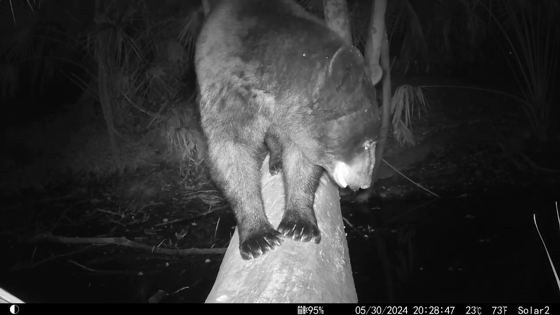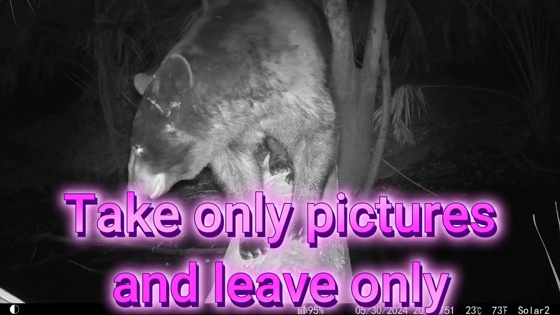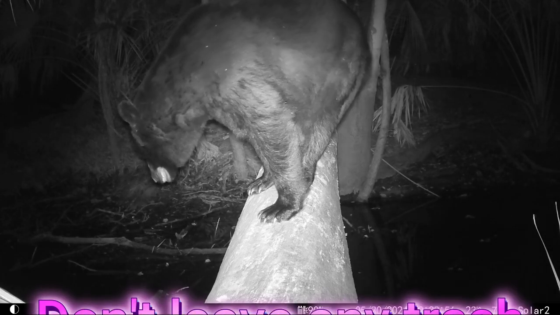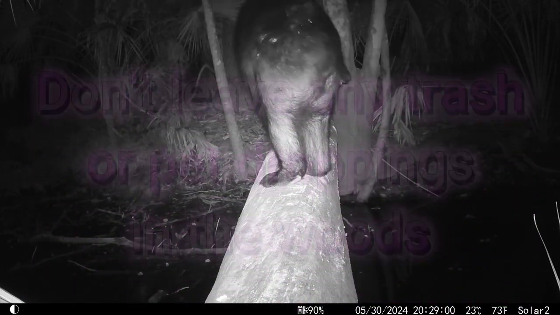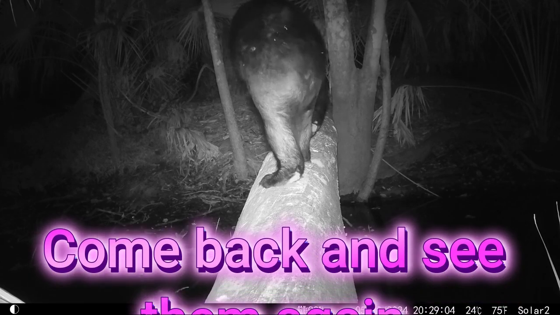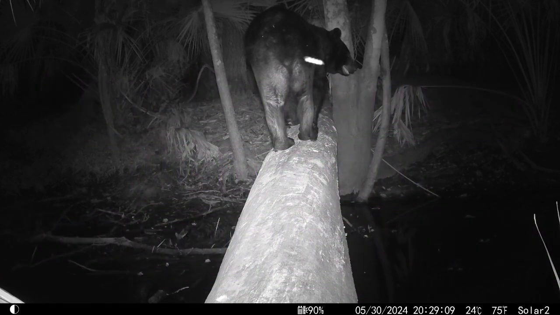I've been using the bear because the bear is cool, but when you go into any woods, take only pictures, leave only footprints. Don't leave any trash. Pick up your pet droppings, and just try to keep the place clean. I mean, they do. You don't see them leaving their beer cans around. Come back and see them again, because that's why they're here. Look, he's even waiting for you.